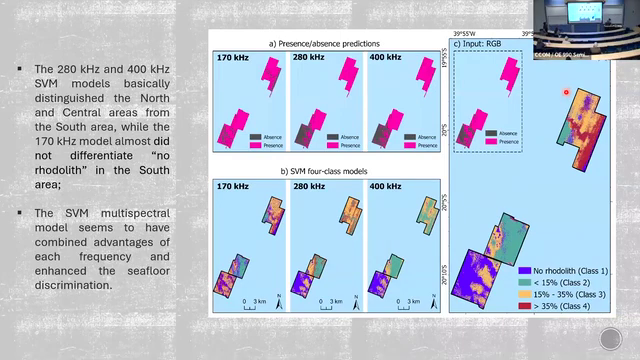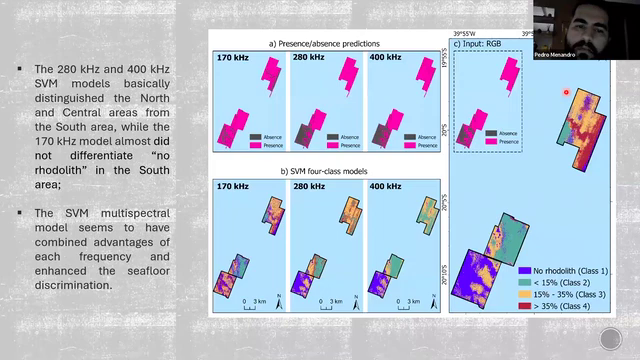Did you set a threshold to the SVM model to classify the presence or absence of rhodolith? No, actually, no. We have the confusion matrix as a result, and then the accuracy matrix, but I didn't set any threshold for this.